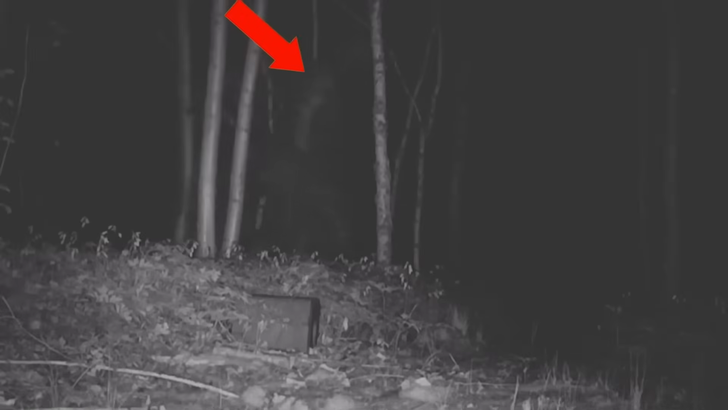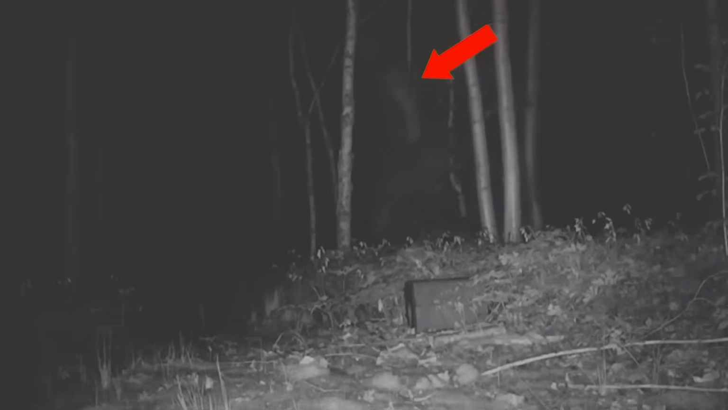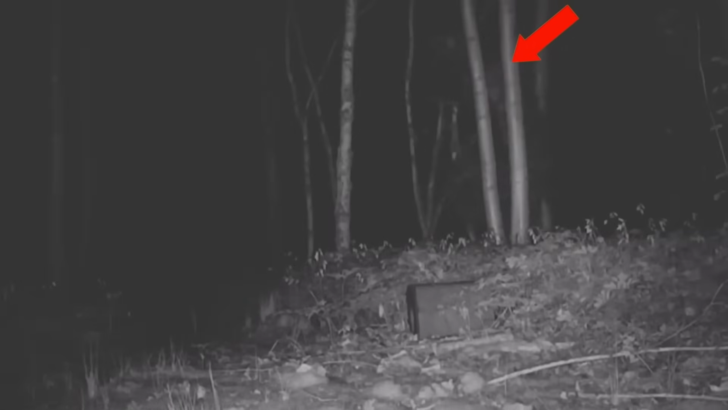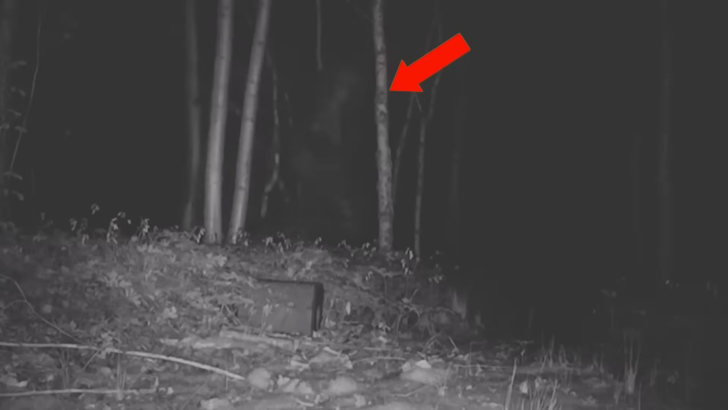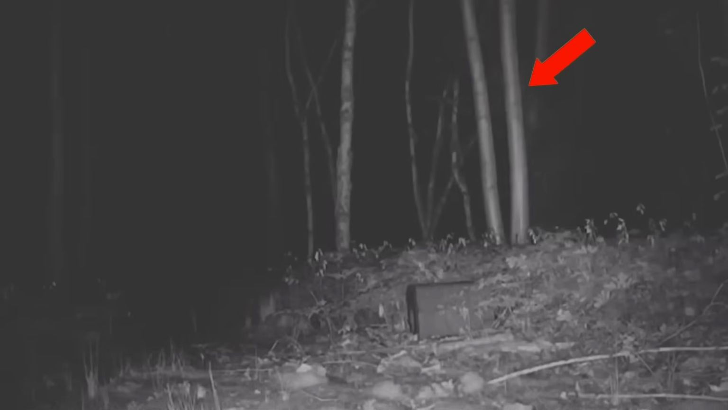Emerging from the dark background was a huge, hairy beast that came out of the woods and passed right in front of the camera. Although it was just a glimpse, the large hairy monster could be clearly seen walking on two legs, which is enough to accept it as an alleged Bigfoot sighting. However, there are still some people who totally reject the clip and photo, real or fake. What do you guys say about it?